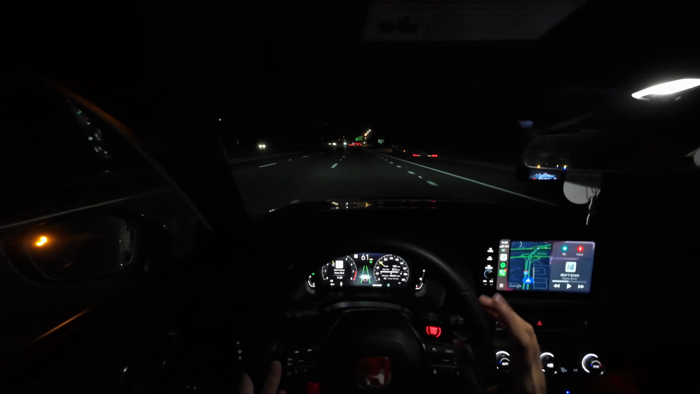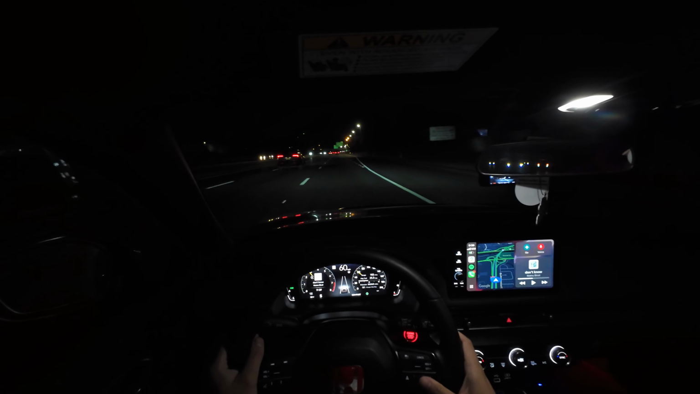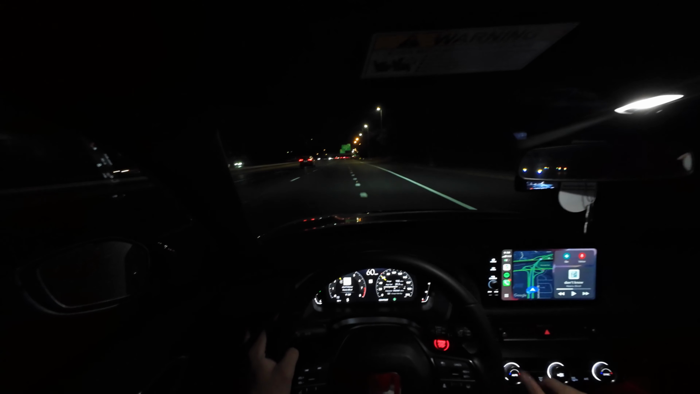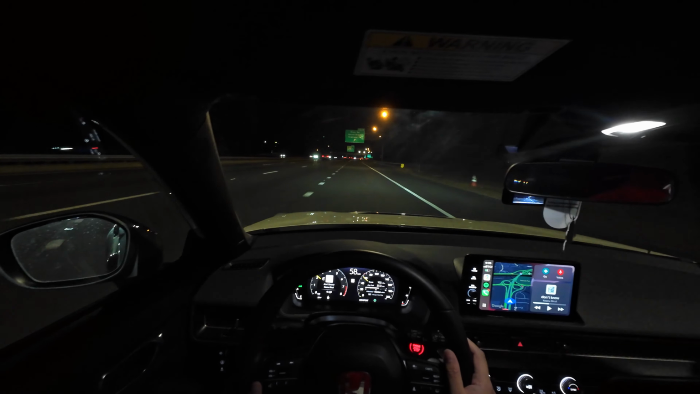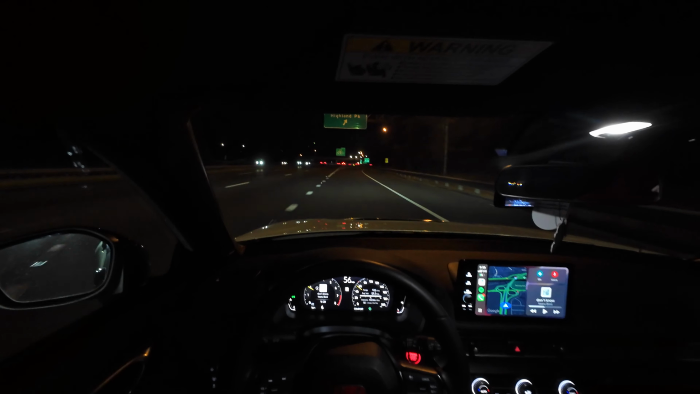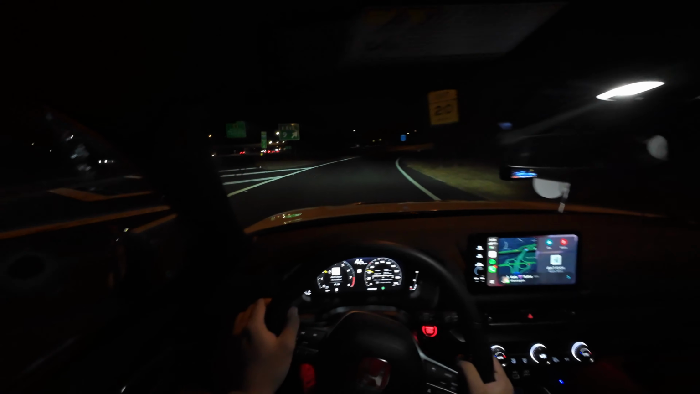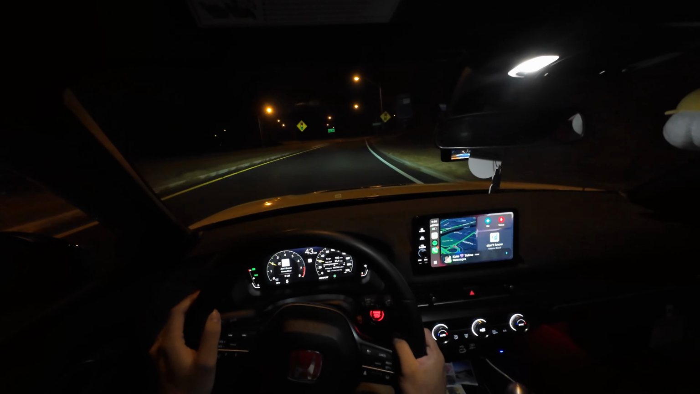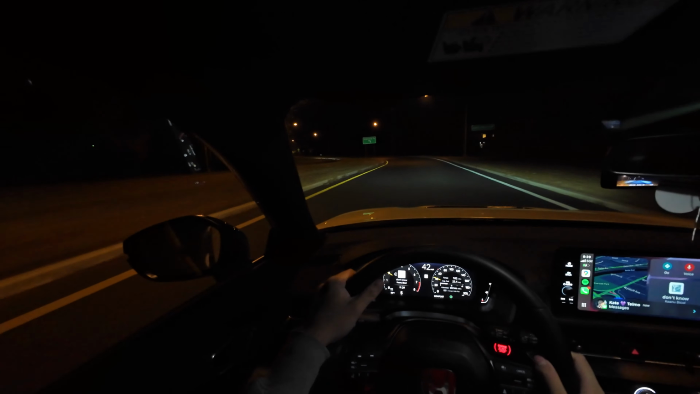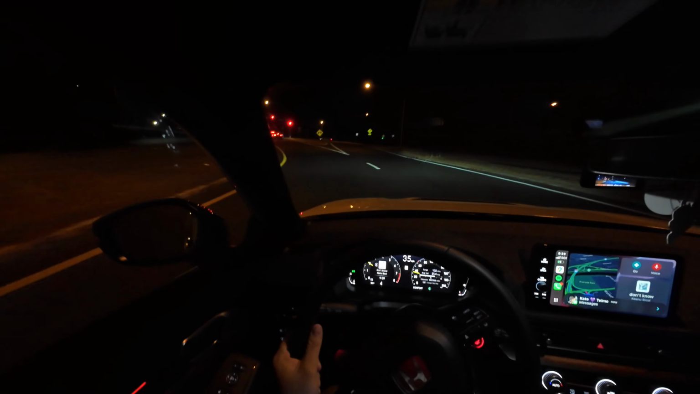But yeah, if you are someone looking for a fun daily, someone that doesn't mind driving a manual every day, I would look at the Civic Type R. I didn't really look into too many options of other cars within this price range that also had the same sort of quirks that this car has, a hatchback, manual, turbo, 4-cylinder.